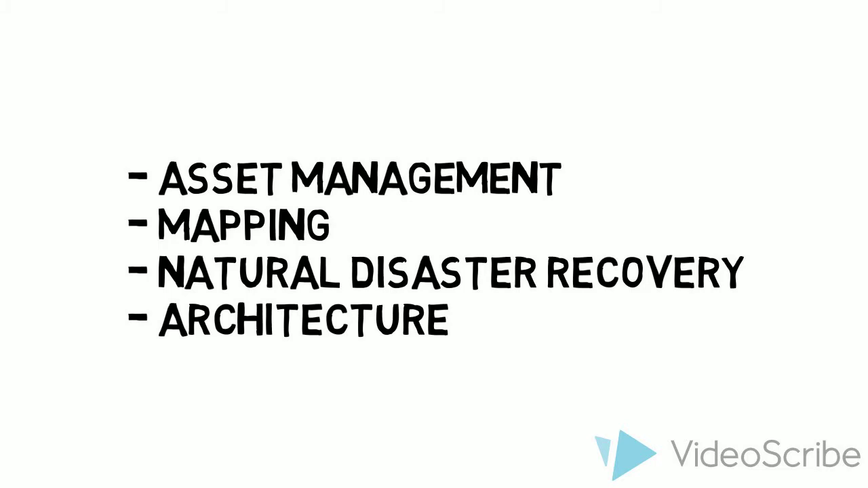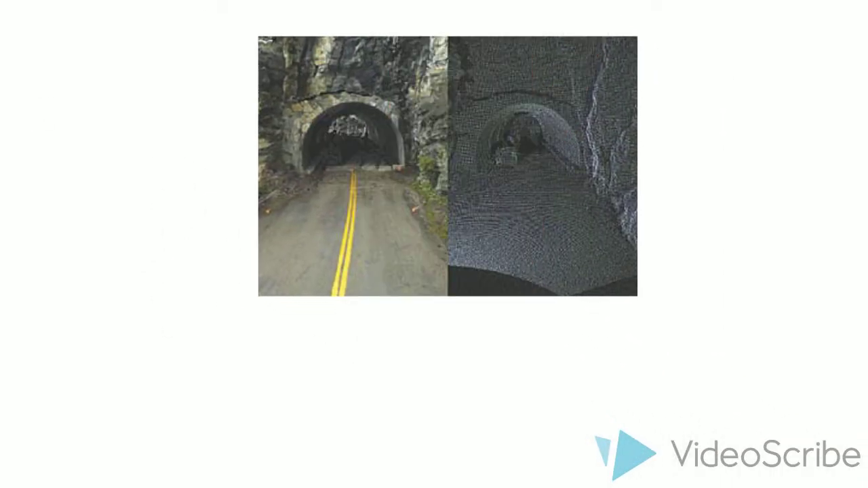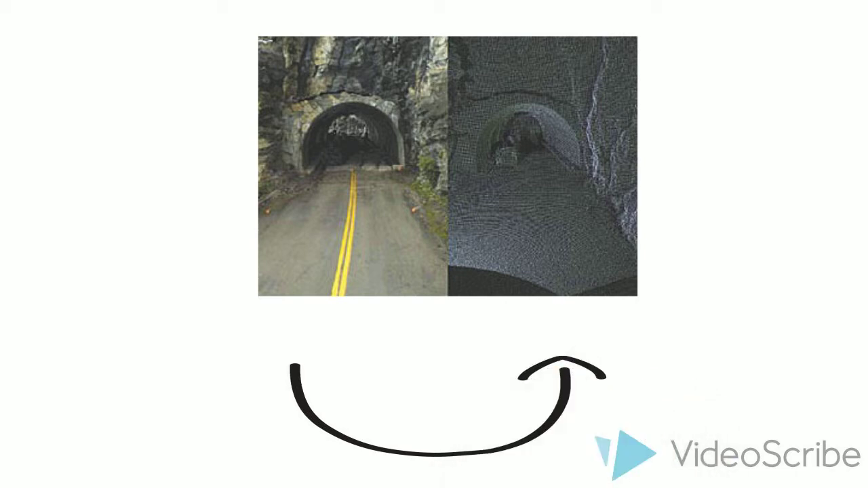An example of what LiDAR can produce can be seen here. On the left, we see a picture of a tunnel, and on the right, we see the grids that LiDAR has created and the form of the tunnel made by LiDAR scanning. The energy companies currently utilising LiDAR can be seen on screen.